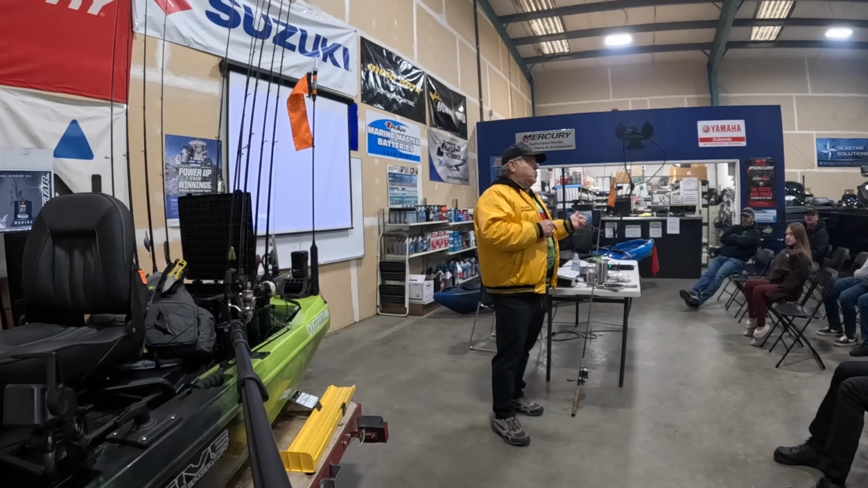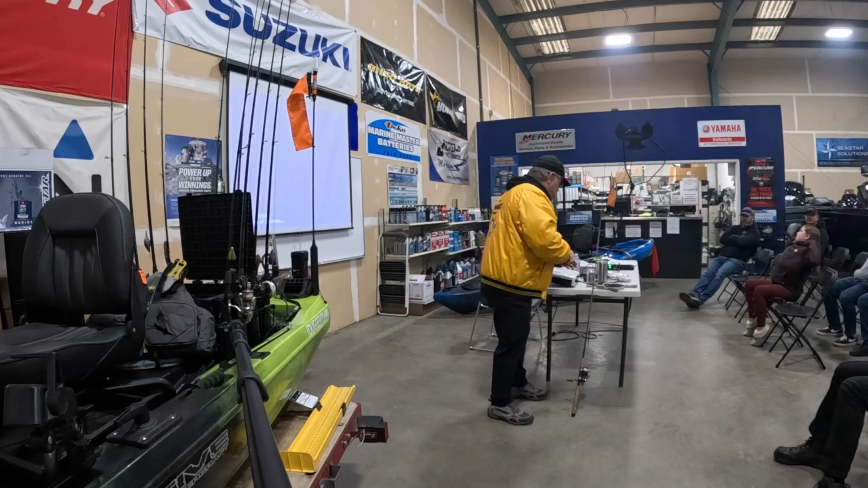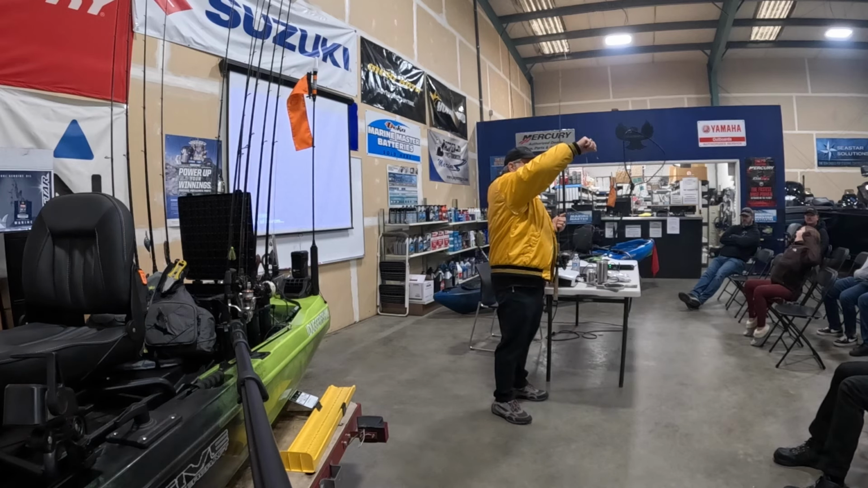This line clip will hold 2-pound test line as tight as can be. It'll hold 40-pound test line. It doesn't matter what size. The other thing is that with this weight, the full swivel of the line clip is outside of the weight. It's not embedded in the lead.